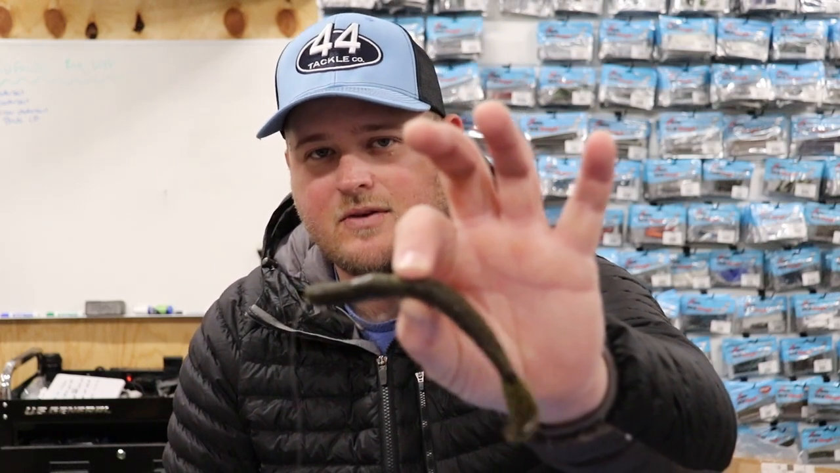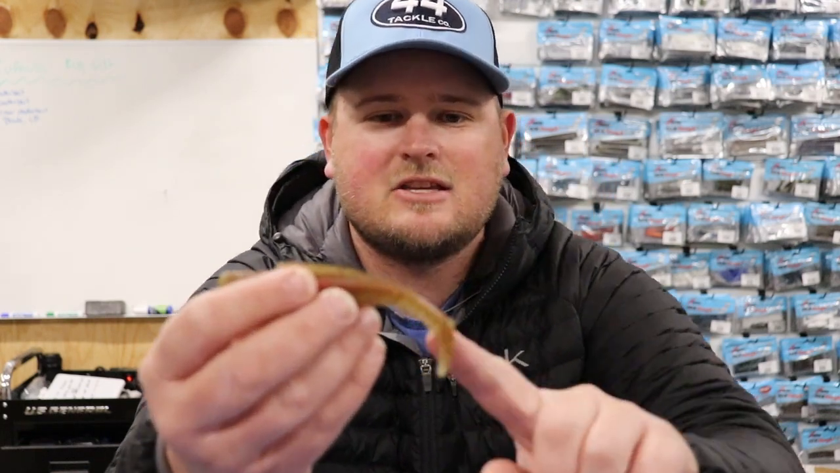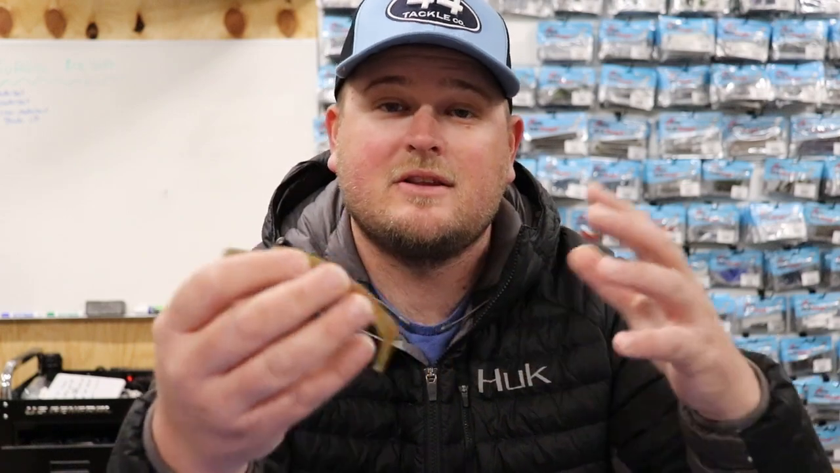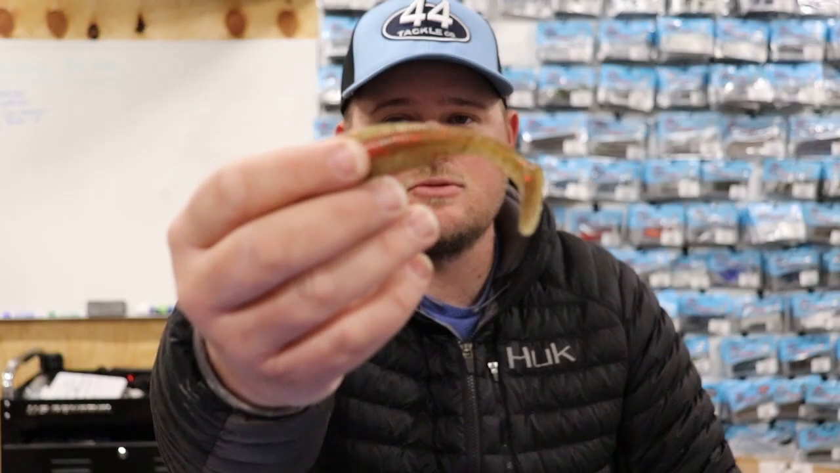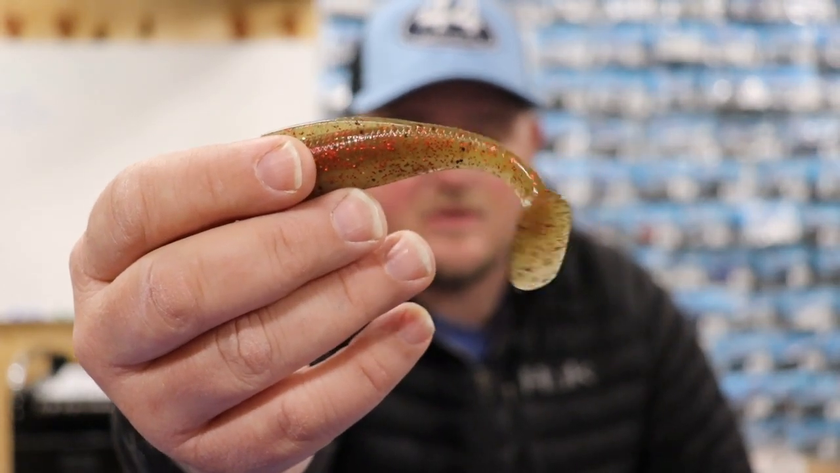It's very similar to how you fish the Turbo Fatties, but I think that this produces a lot more vibration. So in situations where the water's a little bit dingier and I'm trying to call fish out of real thick cover, I tend to like to throw the Diesel Minnows more, because that tail really creates some vibration. You can actually feel it as it's running through the water column.